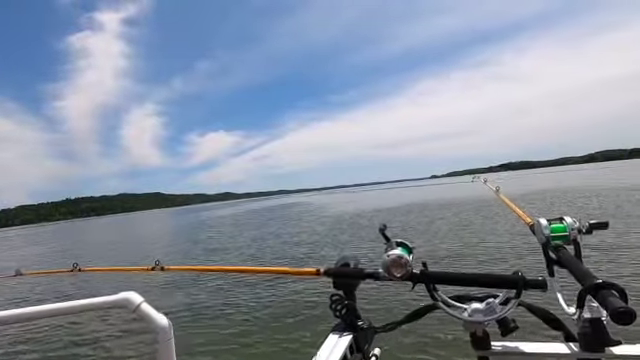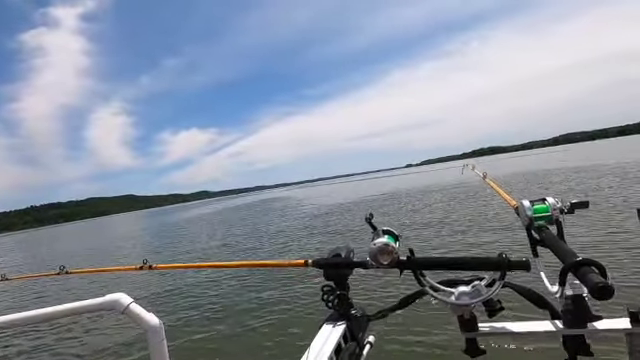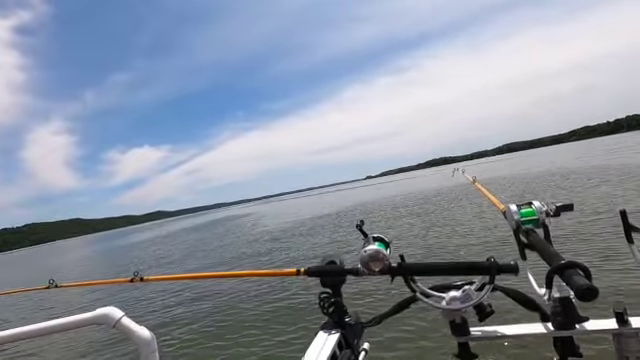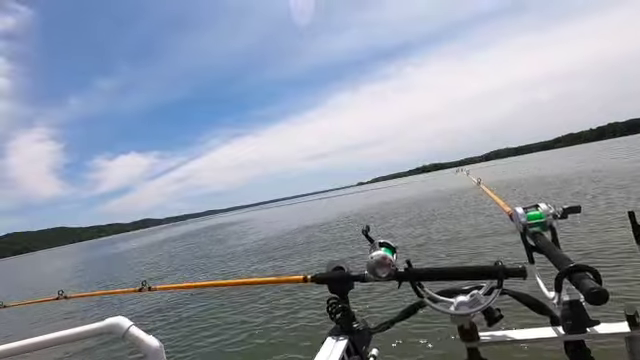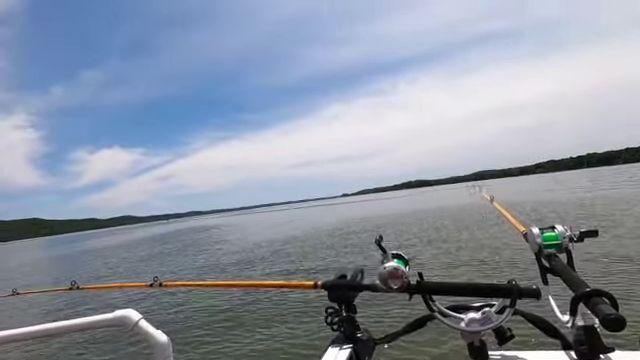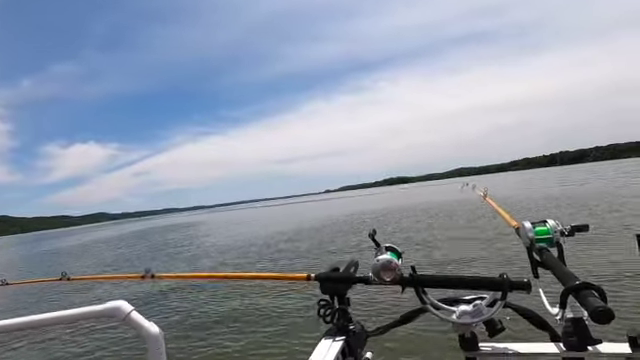There's always some kind of adjustments you can make in this catfishing world. Get a little closer, move around a little bit. Check your bait. It's not as boring as most people think, especially when you get that larger fish.